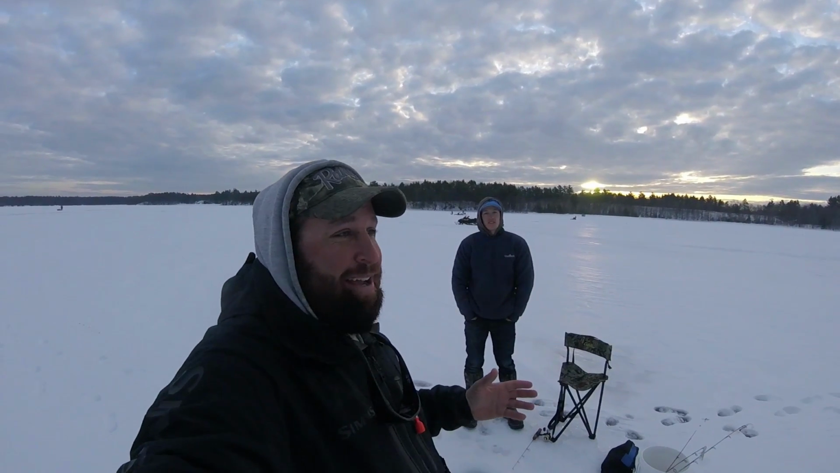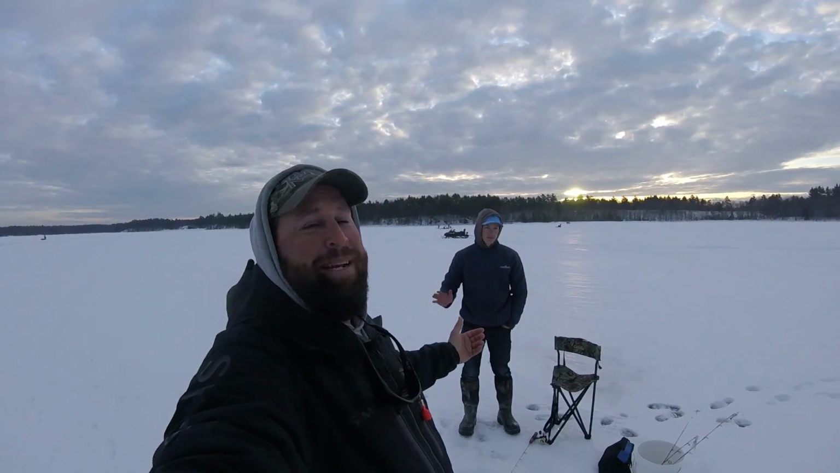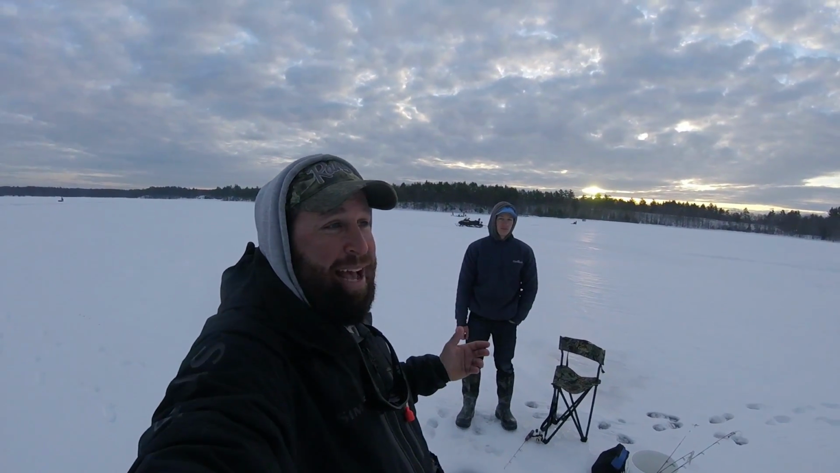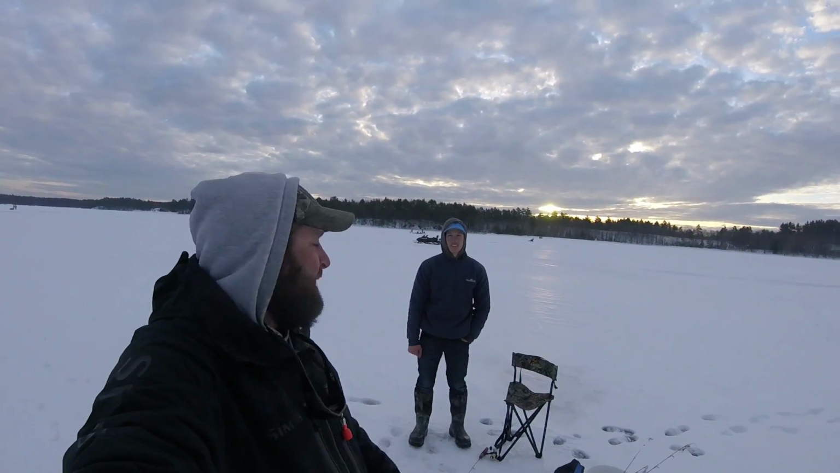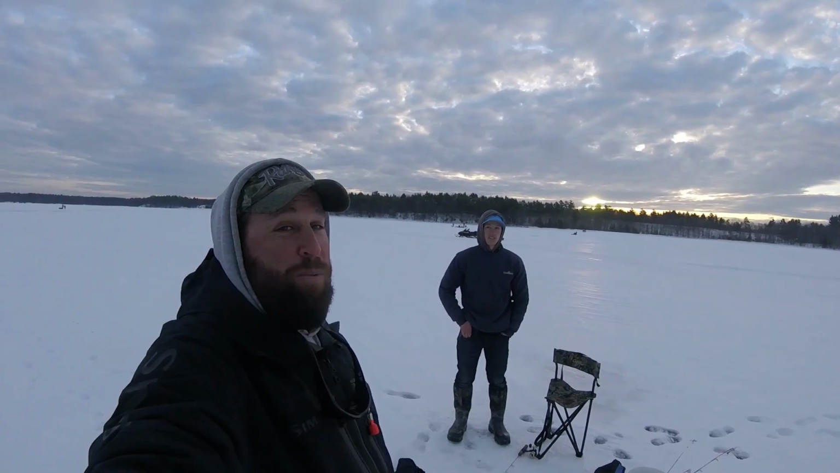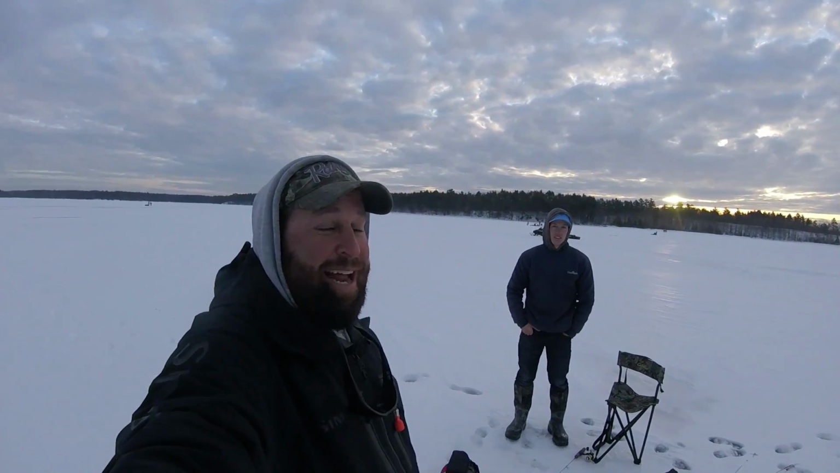And we're down here today. Got my good friend Curtis here. He invited me down. He's showing me how to catch them on the jig stick. And there's the first one of the day. We got some traps set up. They're not doing anything, and he's whacking them on the jig stick. He's going to teach us how to use the electronics.